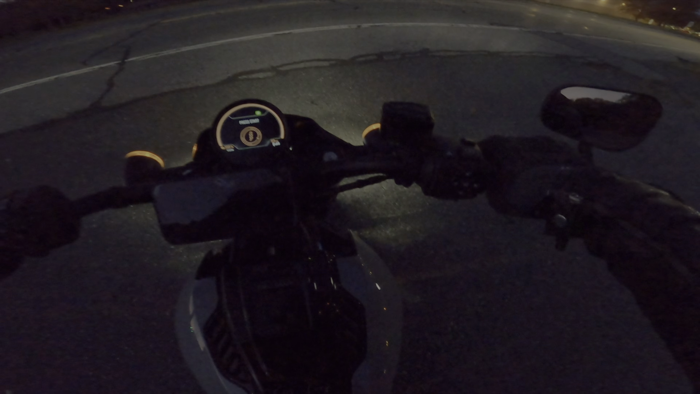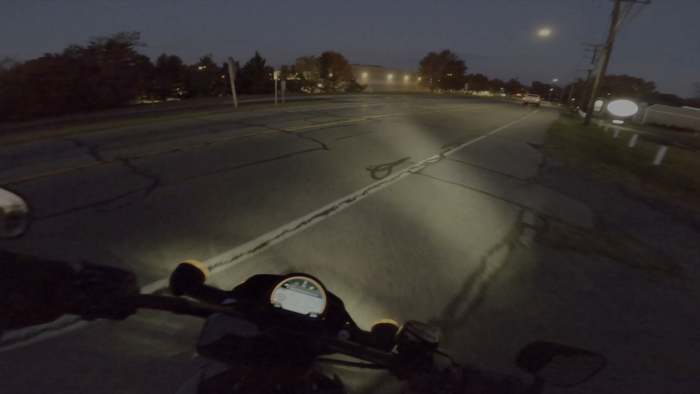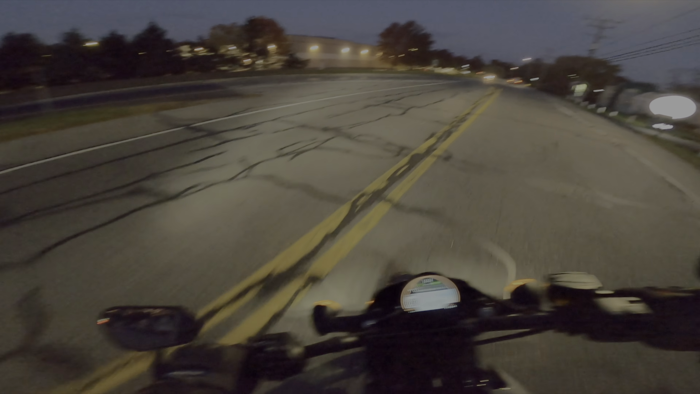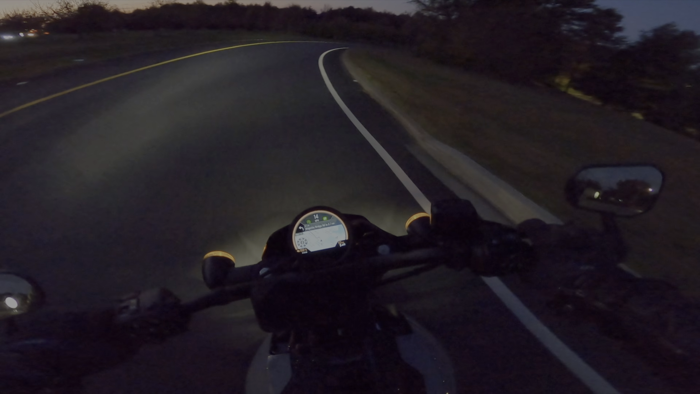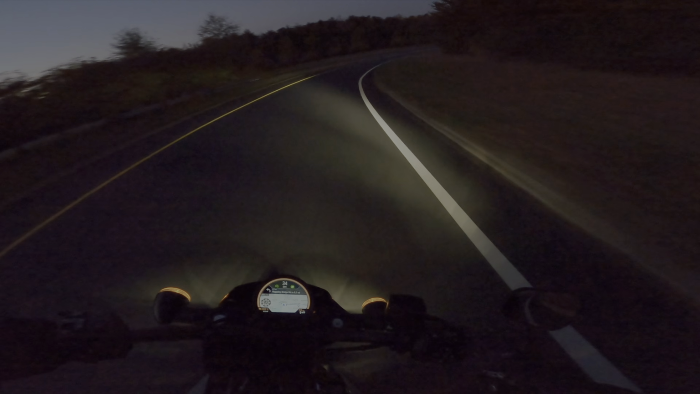All right, so another known feature is when you put the kickstand down in run, you have to press start again. That's okay. All right, let's head out of here. Kind of cut across, thank you very much. Someone's coming, that's okay. All right, so you can see the headlight casts a pretty good beam.